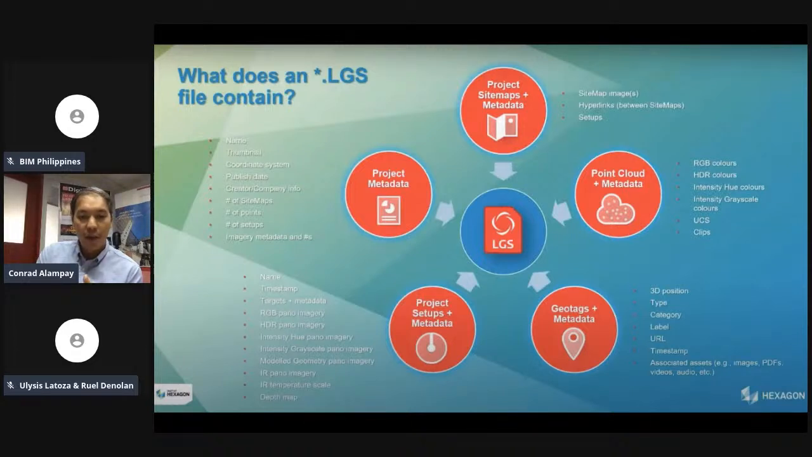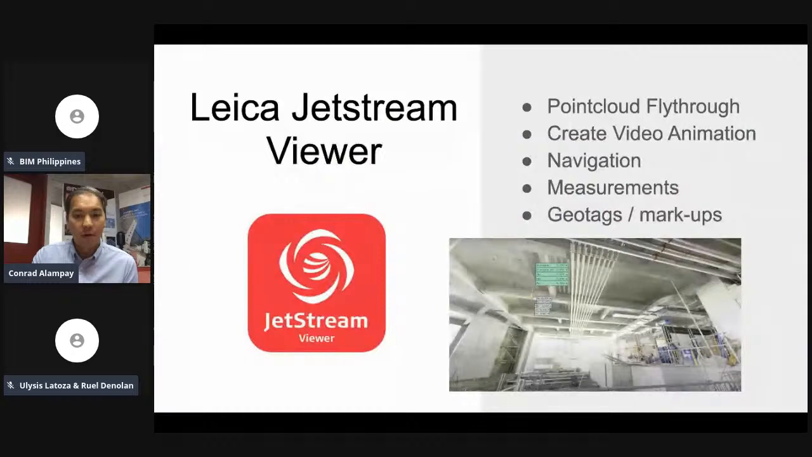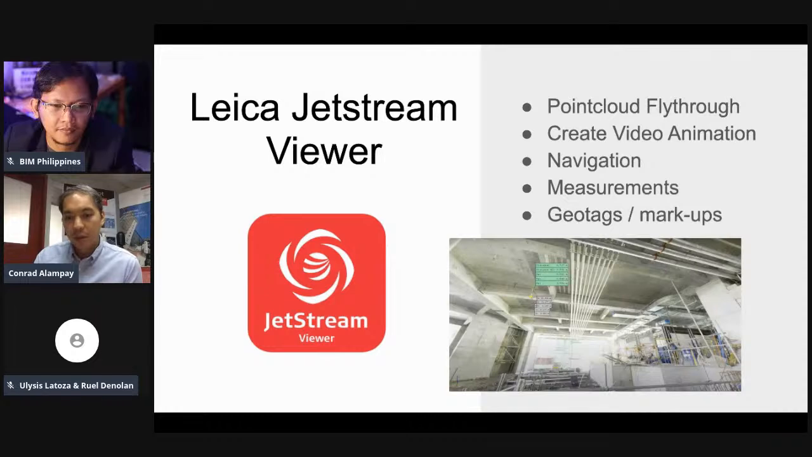So for now, maybe what I'll do is I'd like to transition into an actual point cloud, and I'd like to get the help of my colleague Ulysses Latoza, who is actually our premier 3D reality capture manager. He will take you through what that LGS file is and how you see it immediately after you scan and what the benefits would be. So we'll be back after he speaks.